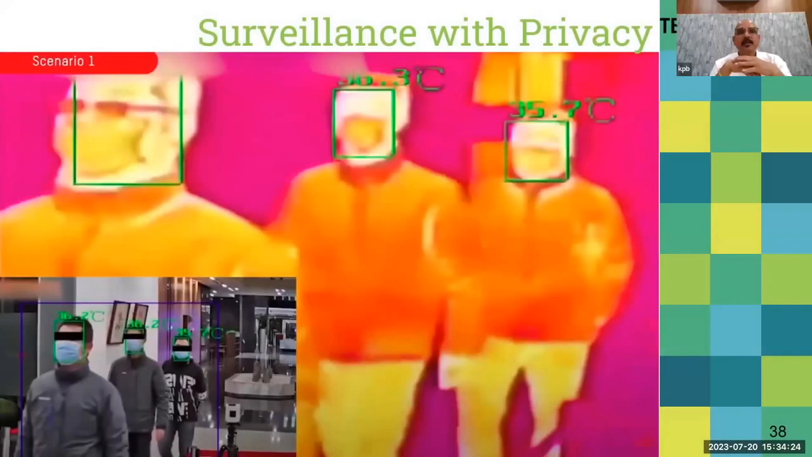Here you can see nowadays in many European countries, deploying CCTV cameras is not desirable because of privacy. People don't want their visual picture taken because of many private reasons. They don't like to be observed by a normal CCTV camera.